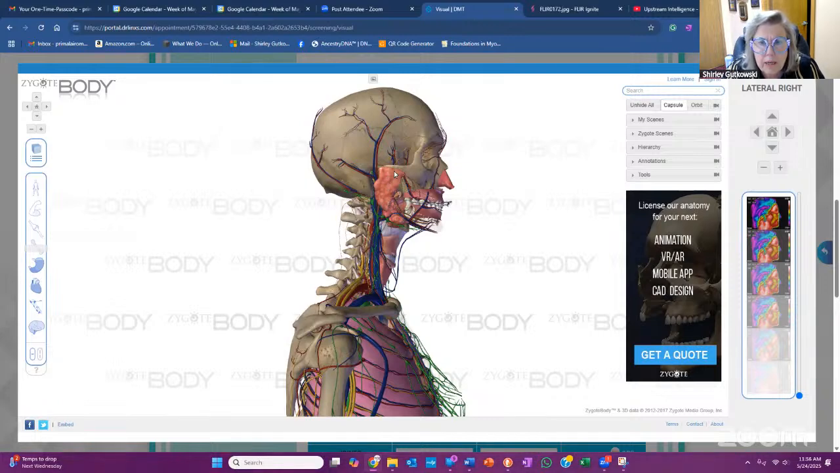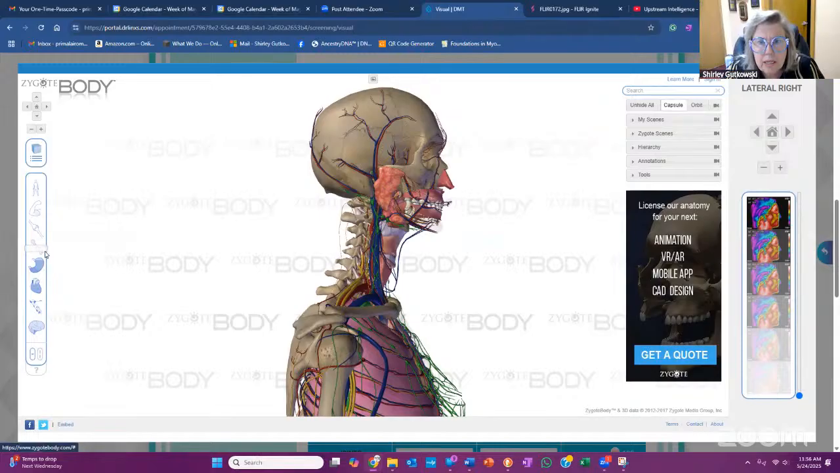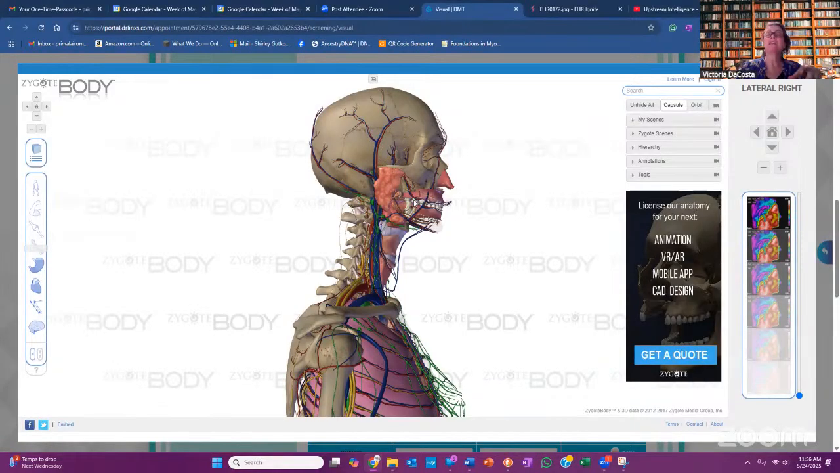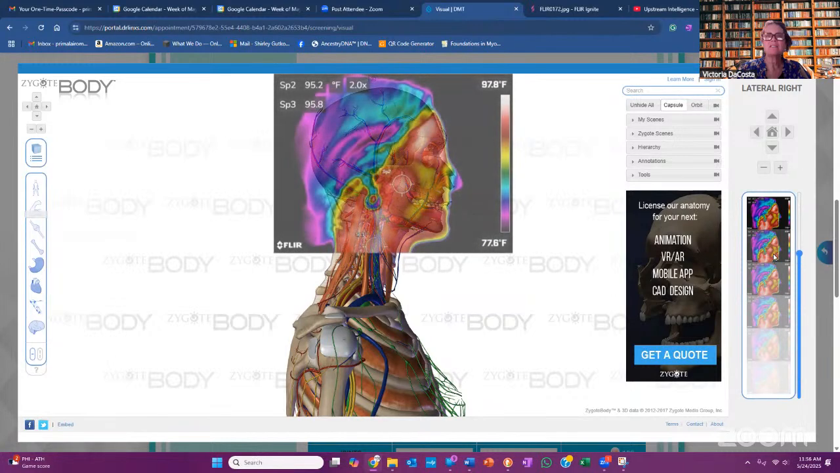So now this is the parotid. But what you want to do is get to the neurology of it. Now I can see that. You might want to look at tooth number two. Look at the muscles that are contracting in the back of her neck and putting that pressure on the C1 atlas, like where she was locked up. And then increase the heat and see what's going on, the stress. There you go. Boom.